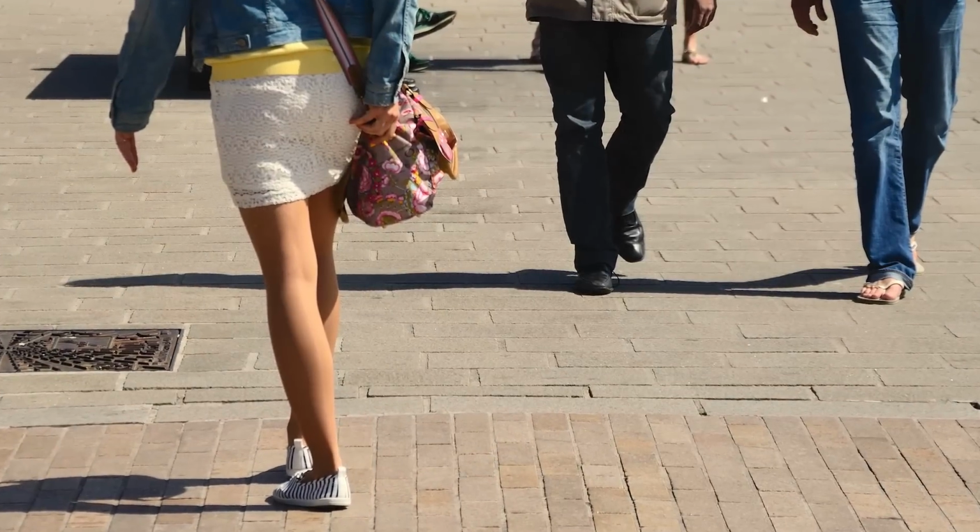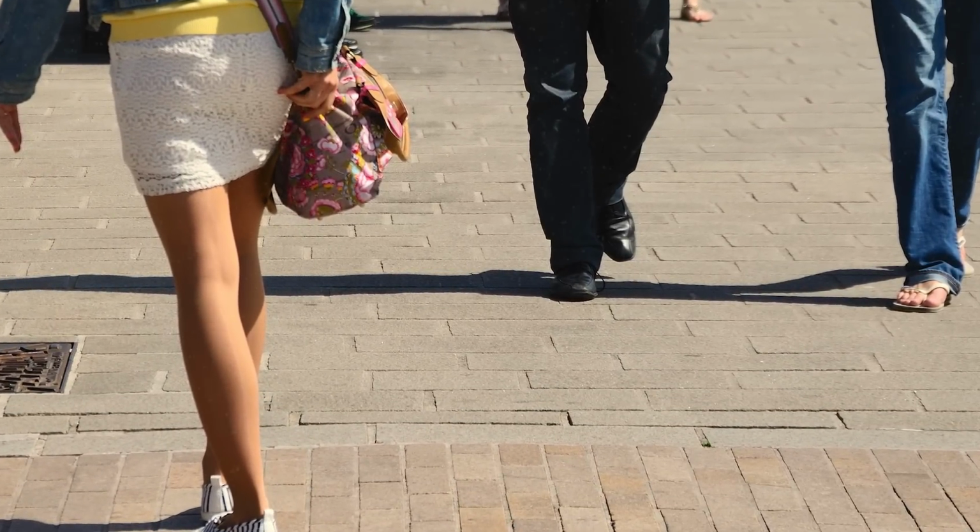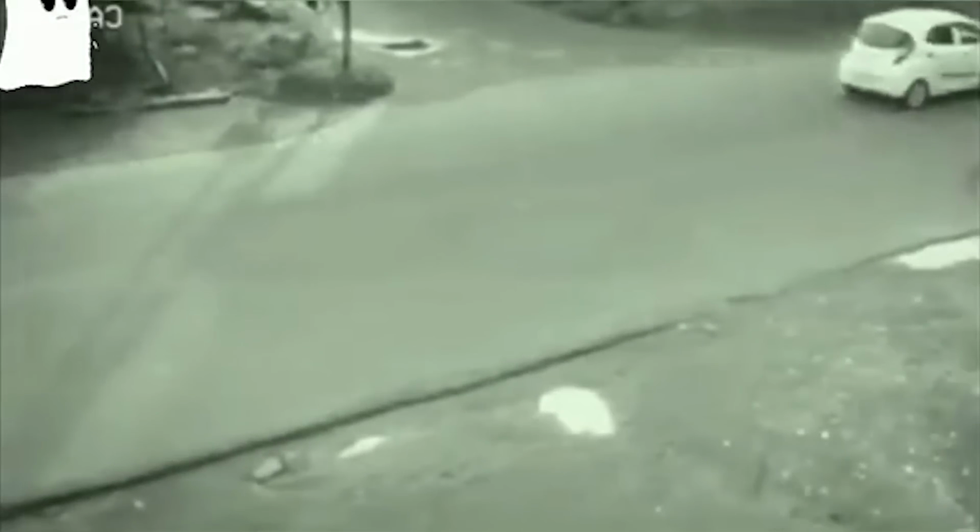Jaywalking is a crime in some places, and people can face consequences for it. But what if the jaywalker isn't a living being? This video comes from India and was recorded by a road security camera. In the video, you can see a busy road, and from across the road, a mysterious, ghostly figure approaches.